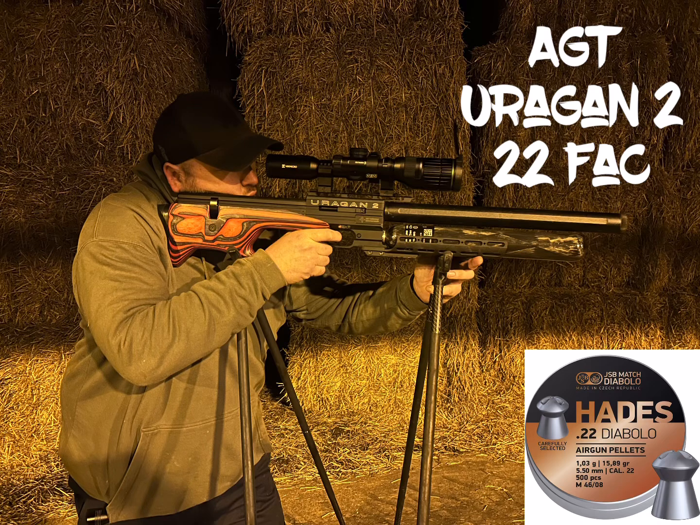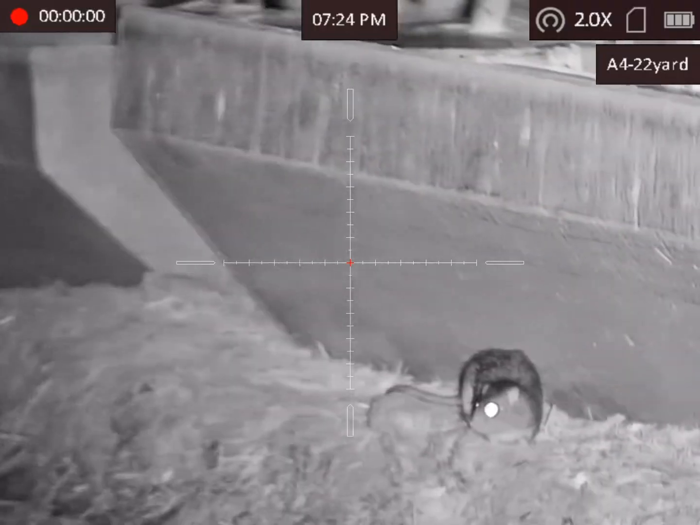So as you can see, we're using the Hades tonight on the AGT Airgun 2. It's got a 530cc bottle running at 300 bar, so plenty of shots.